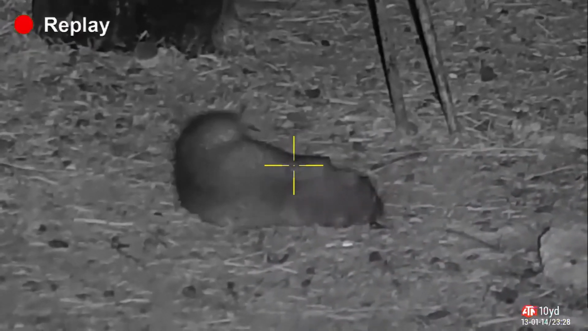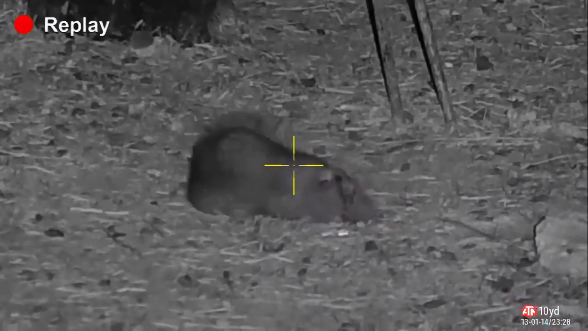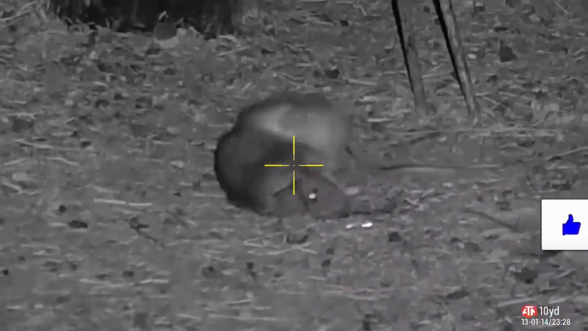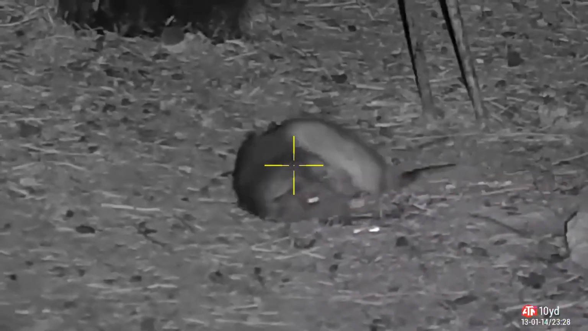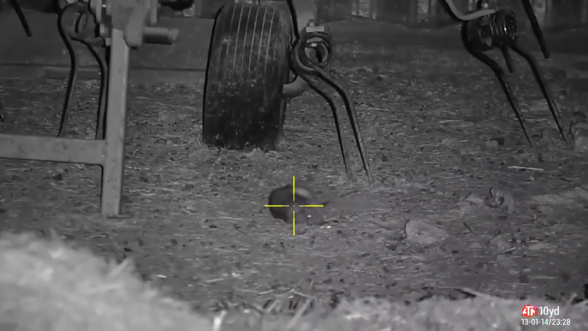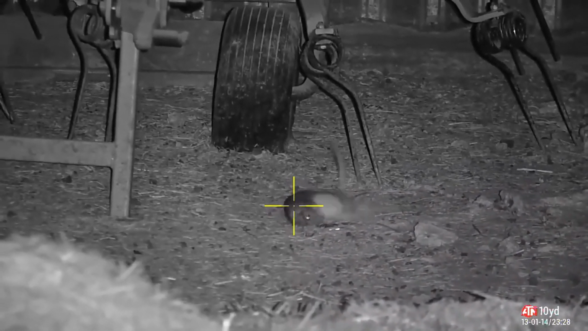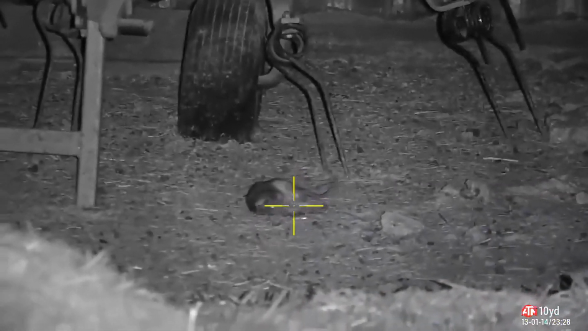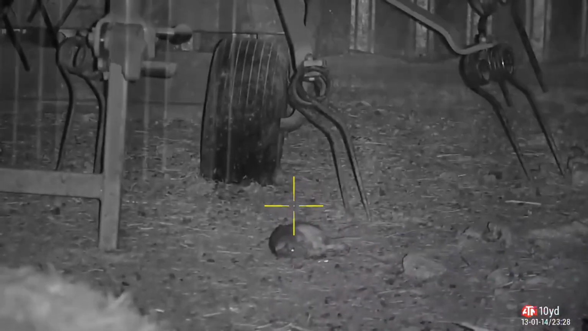That was a .177 pellet, shot from a sub 12 air rifle. Absolutely poleaxed them. Remember, this is just nerves. Headshot rat doesn't go anywhere, but it will thrash and kick.